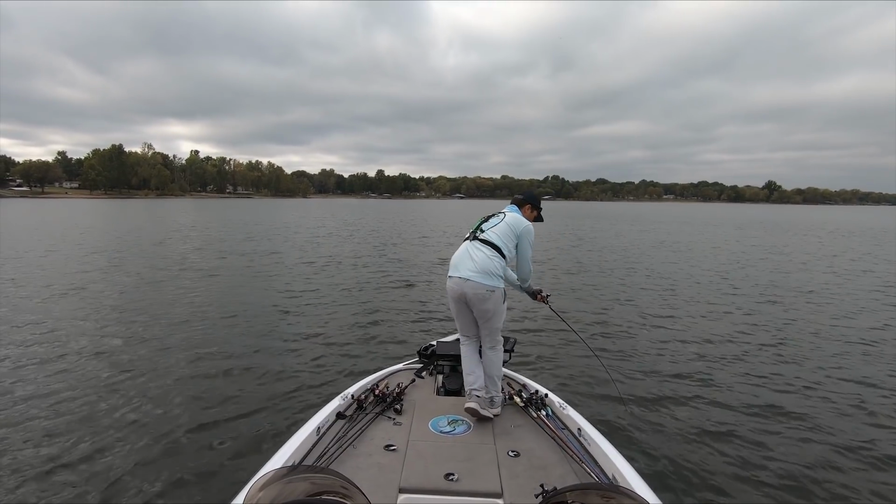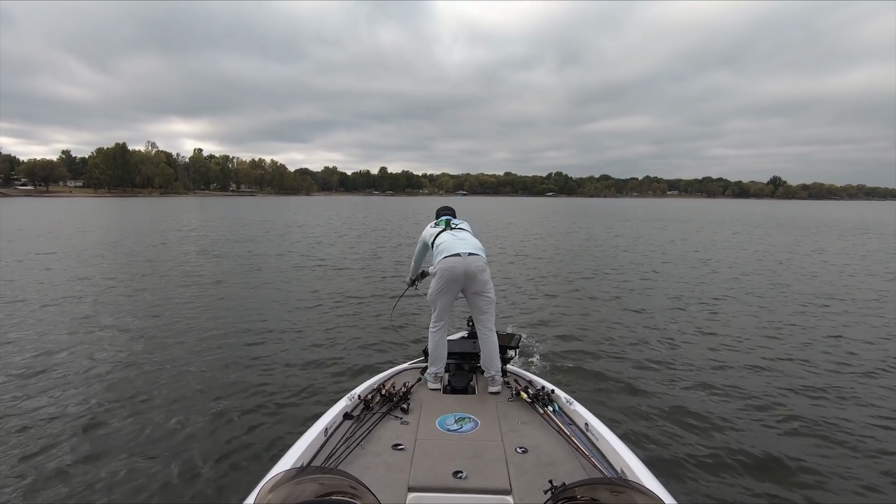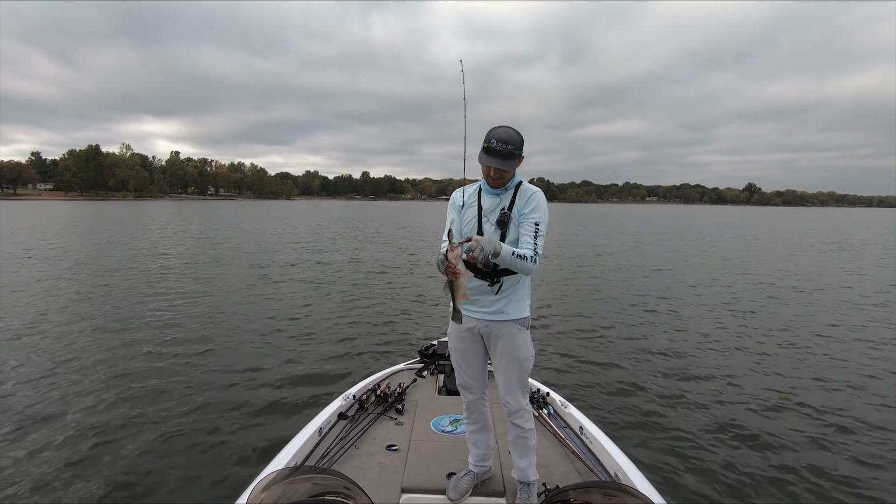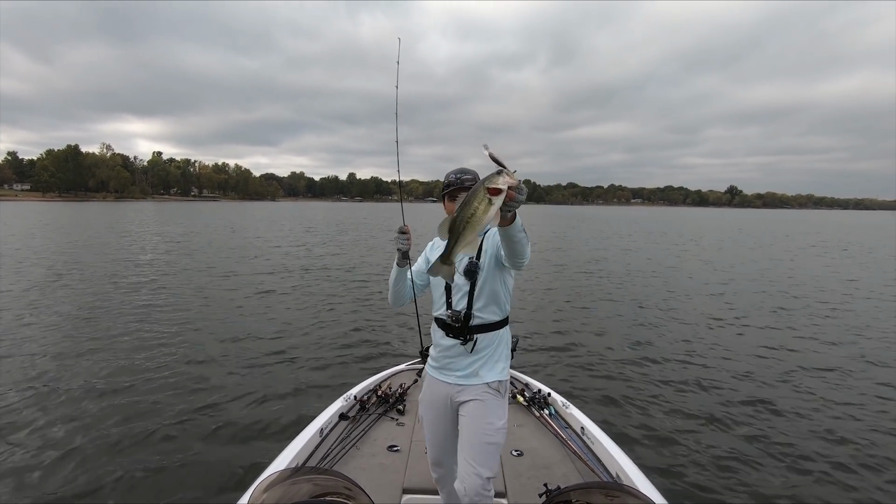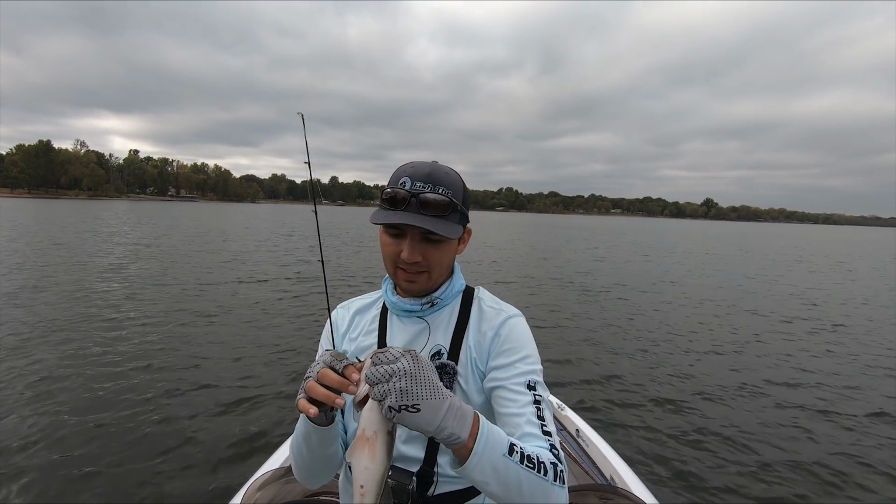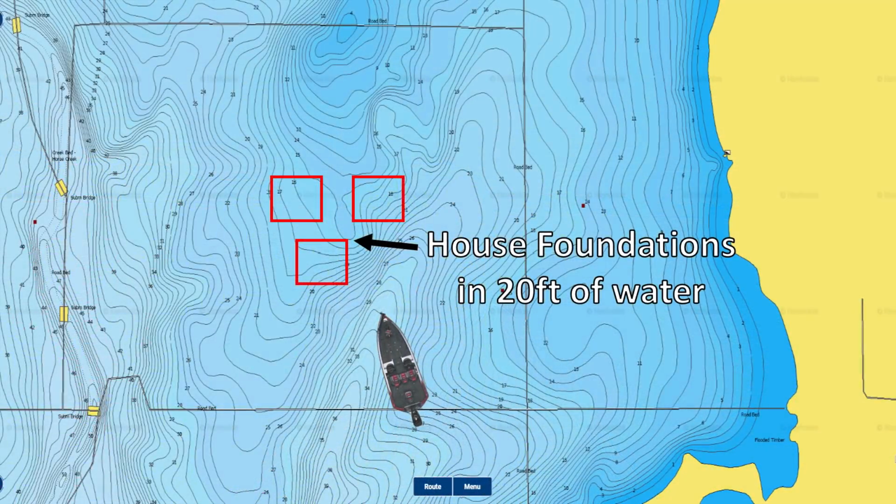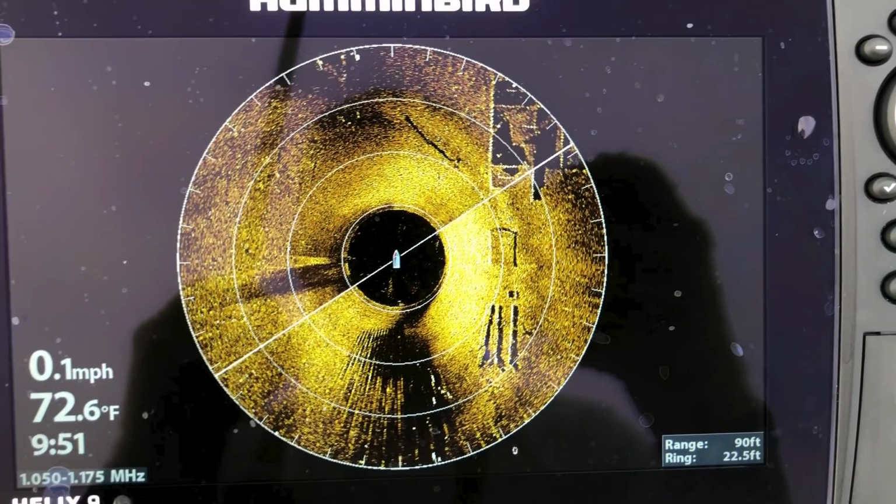Oh, he's got one hook in him. Oh, there we go. Not a graceful landing, but that is number one right there. Got that fish on a crankbait on a little offshore rocky patch. I tried offshore for a while, guys, really deep in that 15 to 25 foot of water range, and it